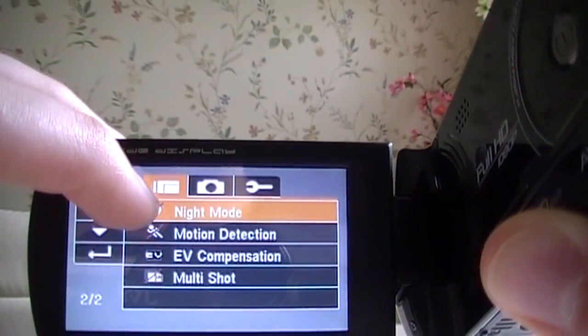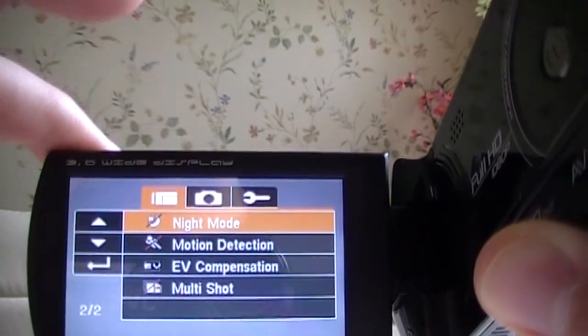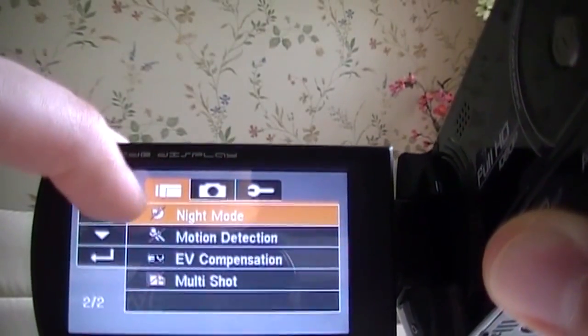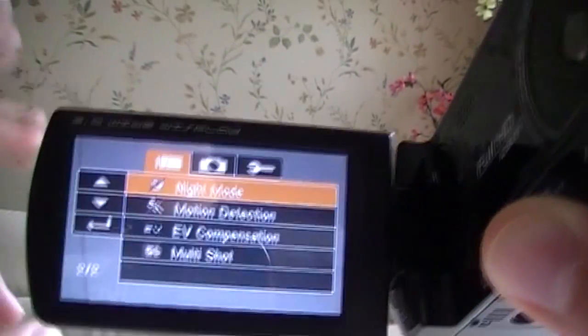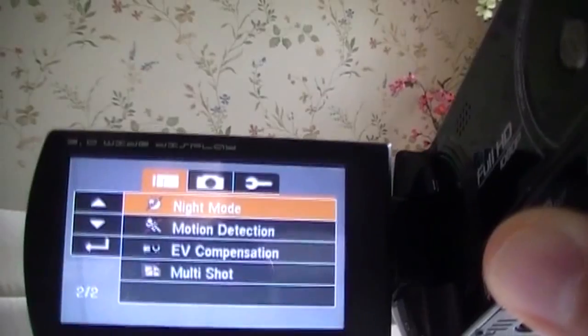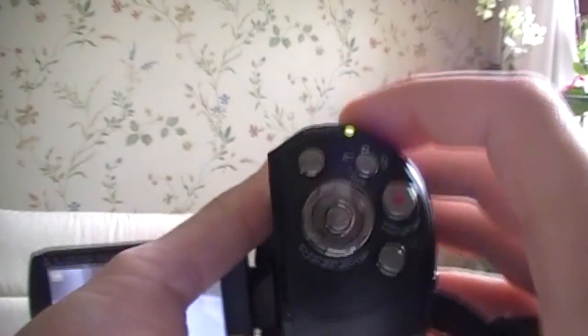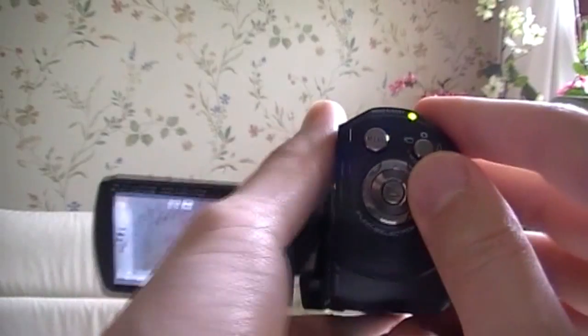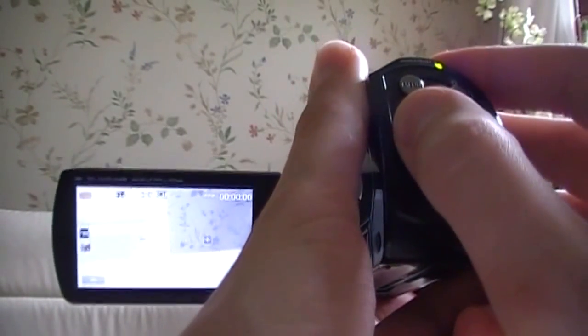Night mode does not seem to work on this camera. I think it's supposed to slow down the shutter speed, but whenever I turn it on I can't see any difference in the video. Motion detection starts the camera recording automatically whenever it sees motion in front of the lens. And you get exposure compensation, which is also available through the D-pad on the back here by pushing left or right. You can adjust the exposure up to +2 or -2.